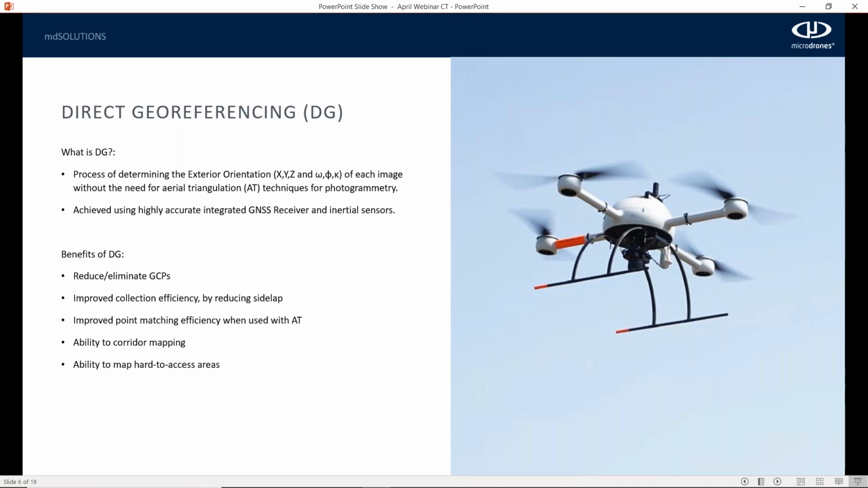What is DG? When using a photogrammetry payload, DG is a process of determining the exterior orientation of each trigger event without the need of aerial triangulation. What that means is you not only know the precise northing, easting, and elevation of the position of the drone and the camera in 3D space, but also the omega phi kappa angles, or the roll, pitch, and yaw of that sensor at each trigger event. This is achieved by using a very highly accurate GNSS receiver and inertial sensor, and in this case, it's the APX-15 from Trimble and Applanix.